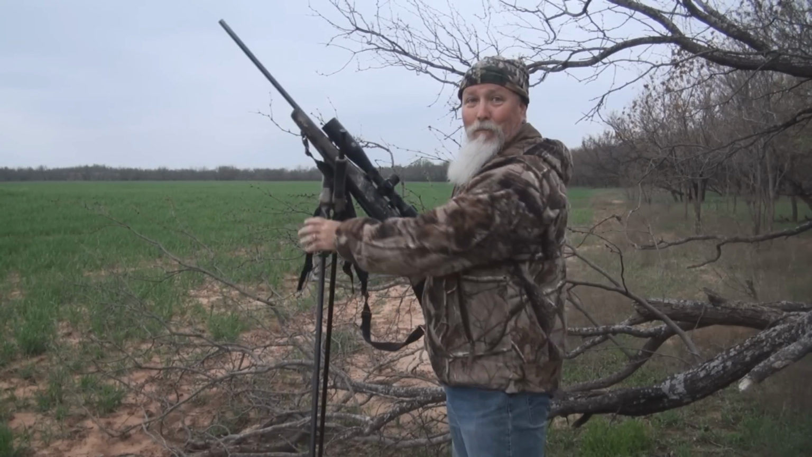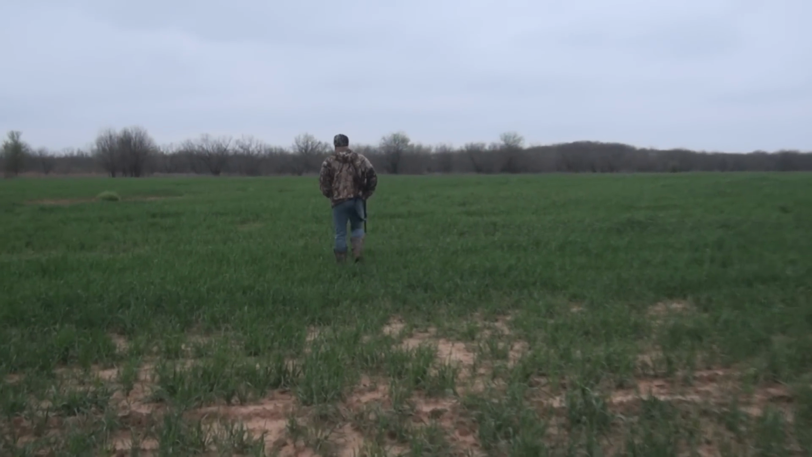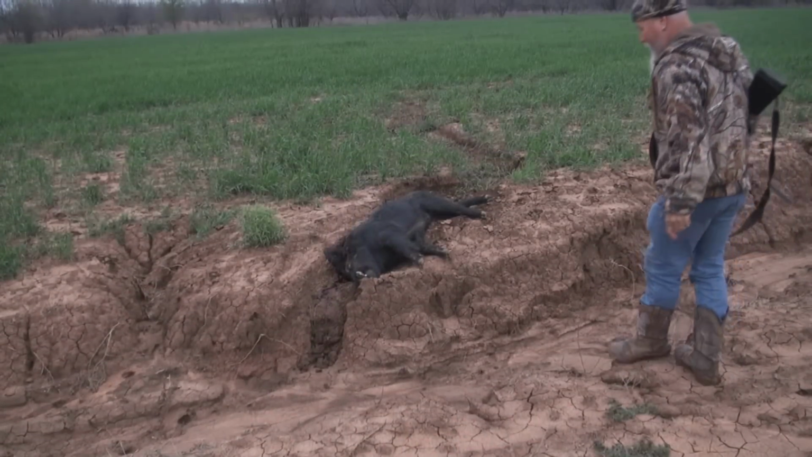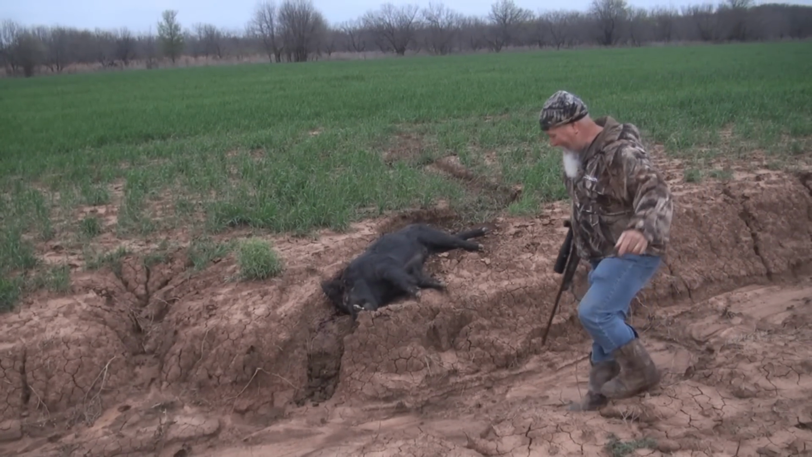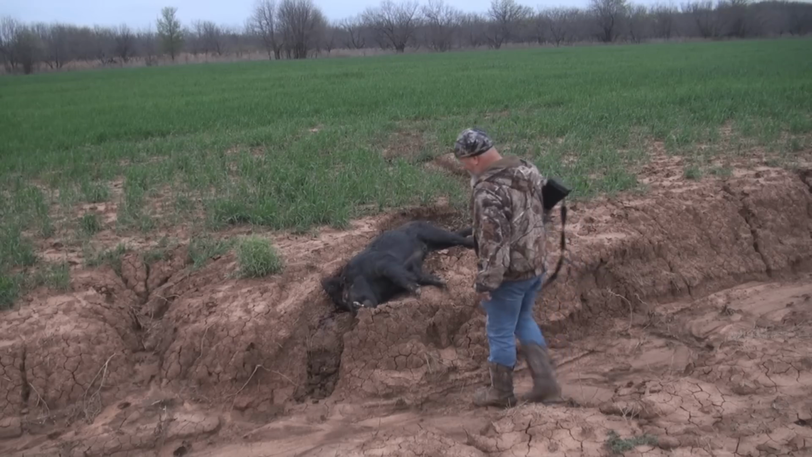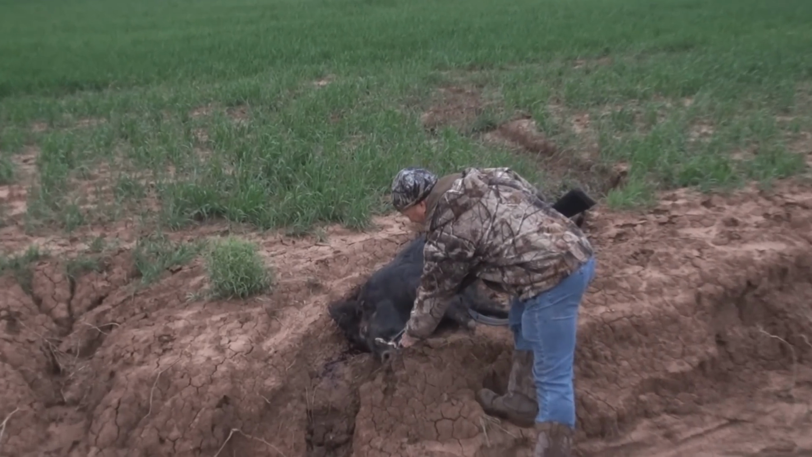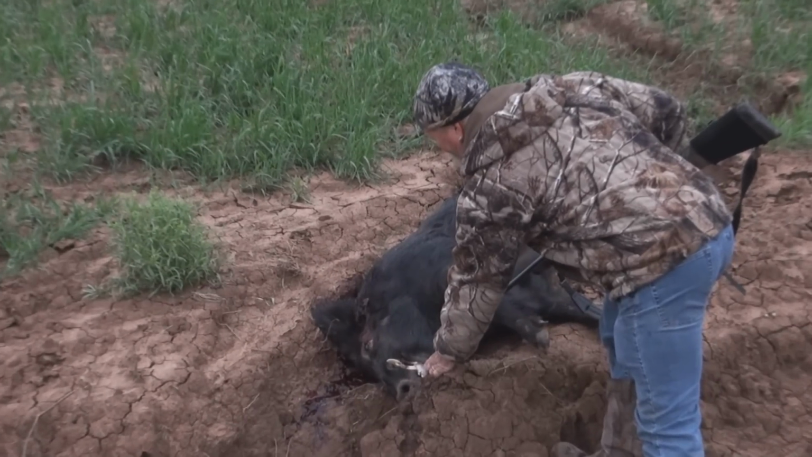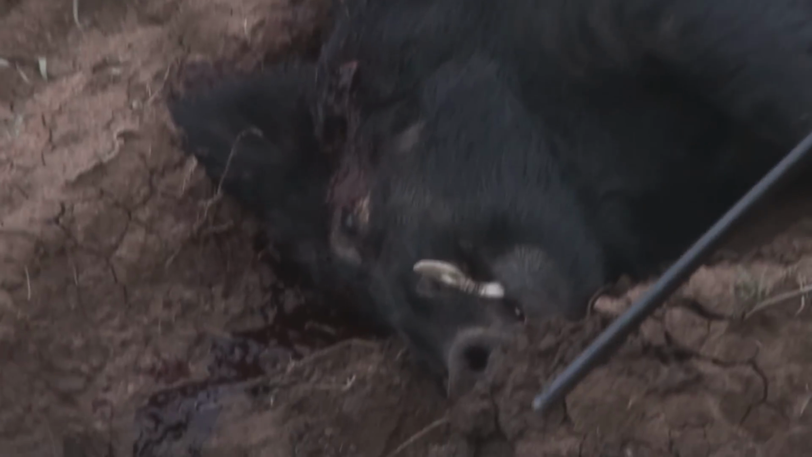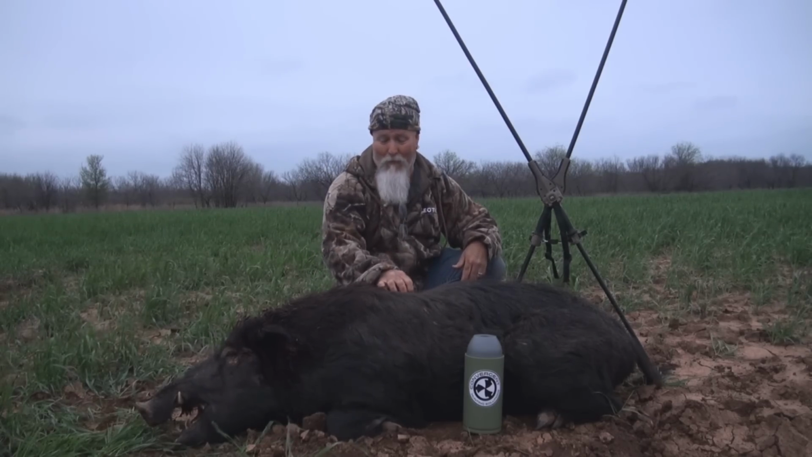He looked like a pretty good sized boar. He's a pretty good sized boar. I think I know now why that other one turned and ran away. Look at the cutters on that hog. That's a big old boar. This is a big boar. He's got some age on him.